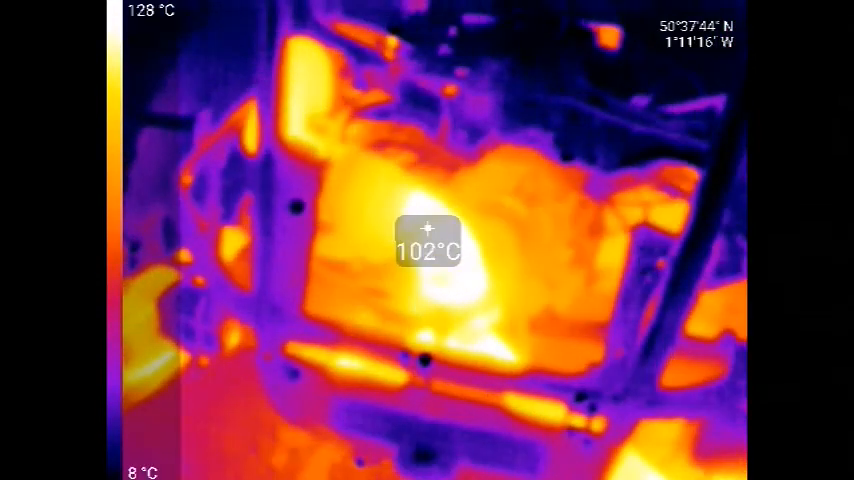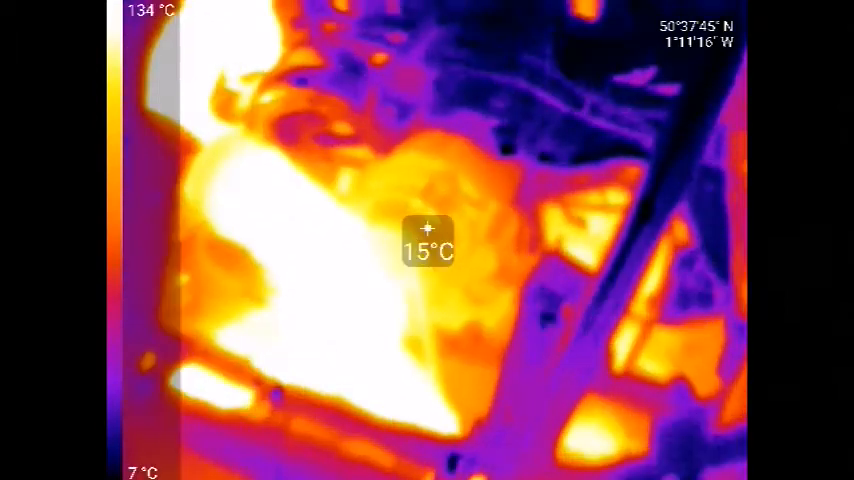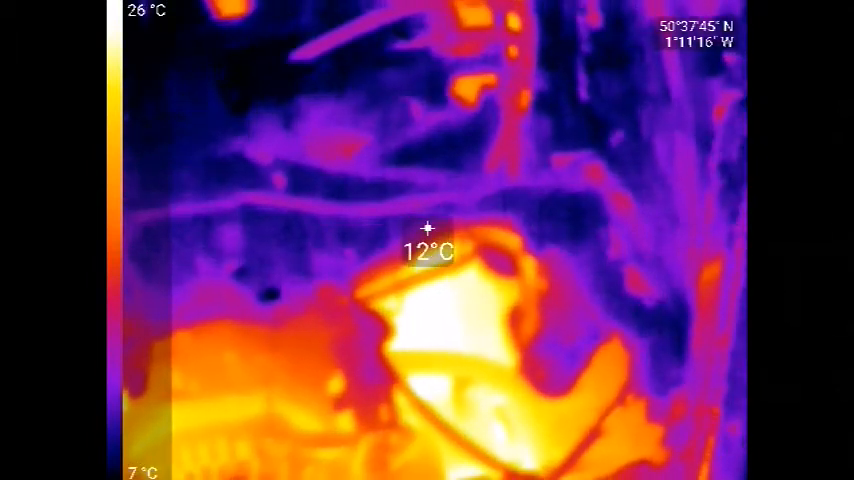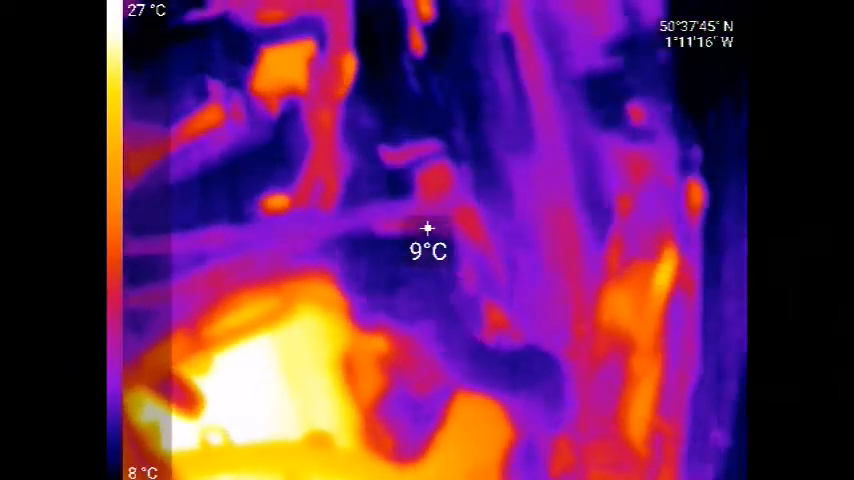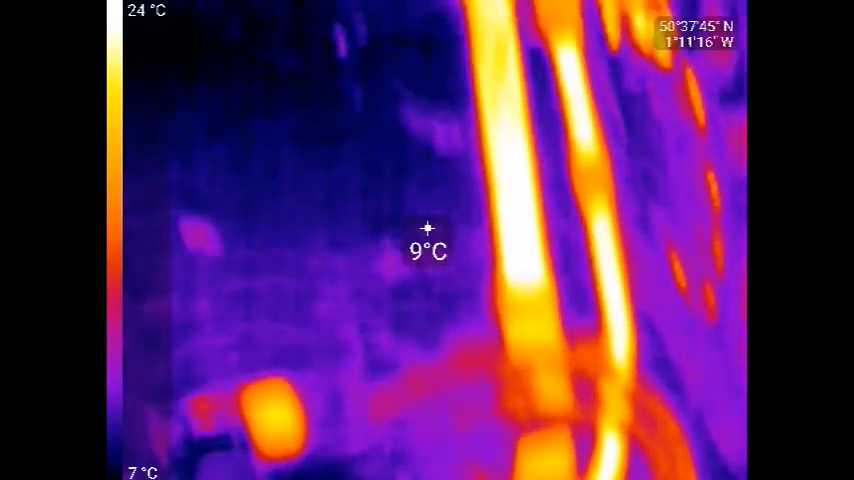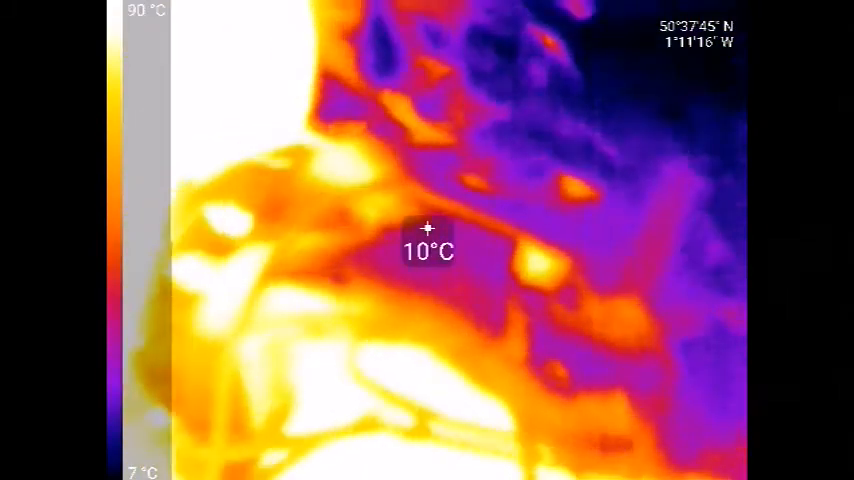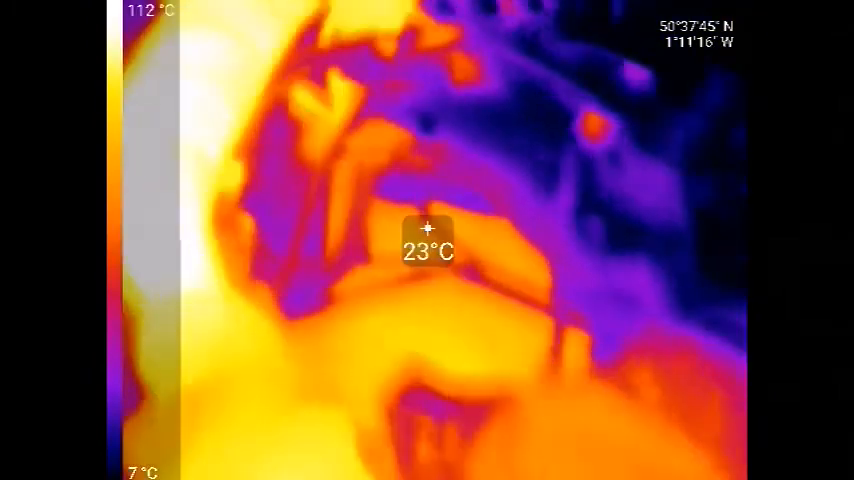See the exhaust heat up to 130 degrees. See the alternator there, it's getting rather warm as well. Obviously the engine block. I actually have isolators, so the actual manifold here is remaining, as you see, pretty cold. So we've got here the main water pipes that go up to the top radiator. There's the idle valve, again, as you can see it's warming up. See, there's the main engine block, and obviously the white hot, the exhaust.